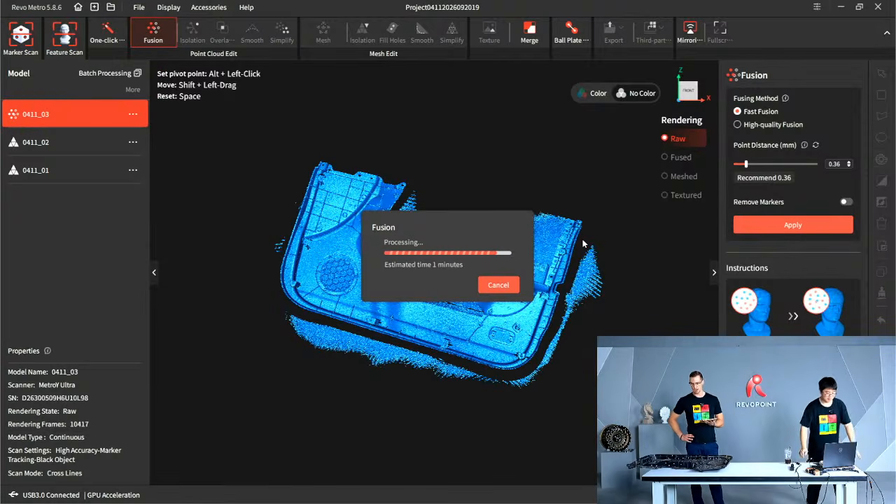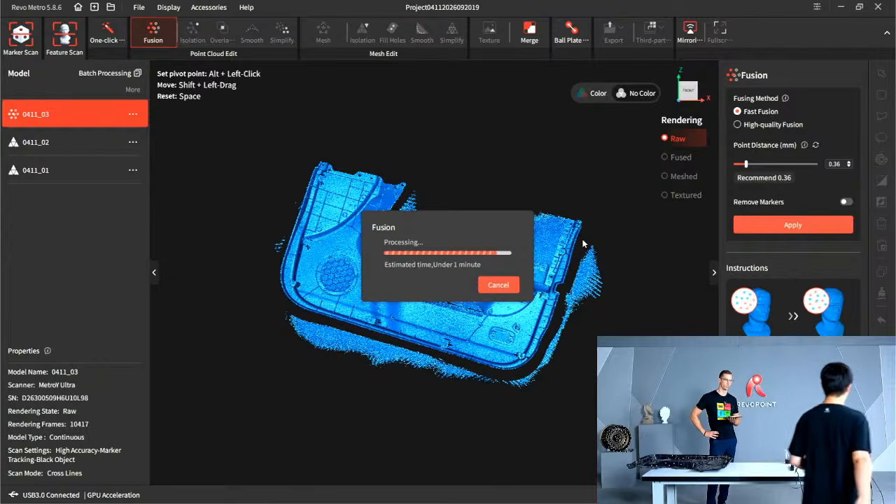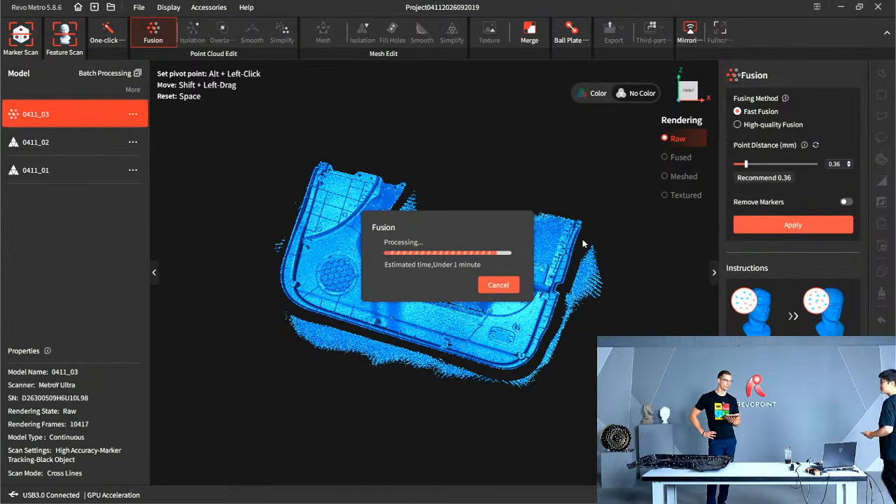And again, with structured light mode, you would not scan a dark item like this. That's good for feature-rich objects. But for any dark, reflective item, that's when you'd want to use the 3 laser modes.